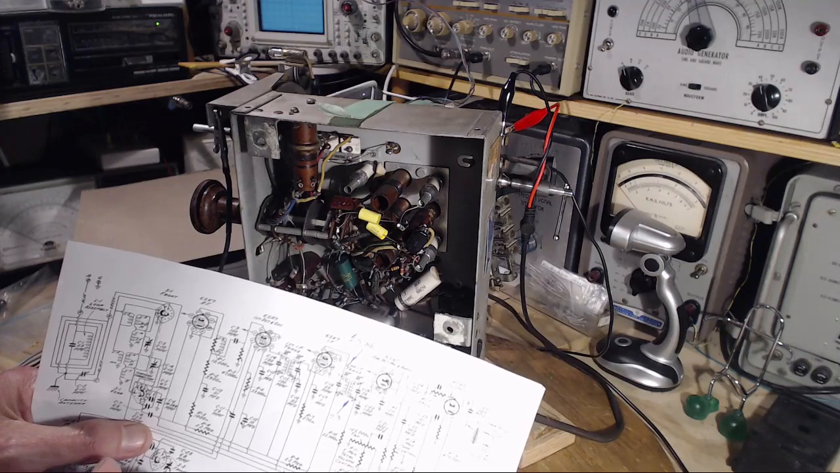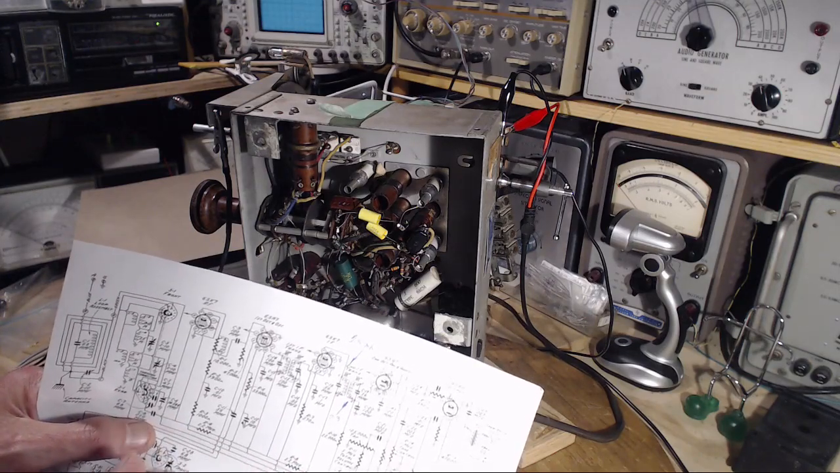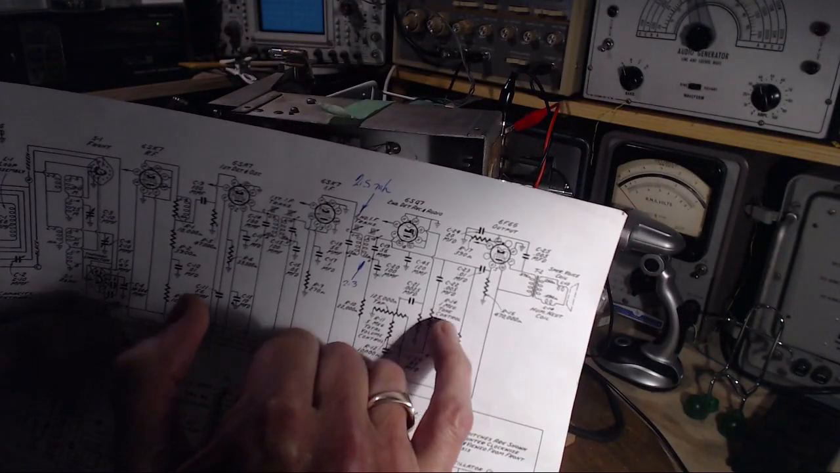Yeah, that's right. So if you connect this one to ground, you could find the ground on the end of the slider, which is what they've done. So this is actually wired in from here. Well, it's really wired from this point to the slider.